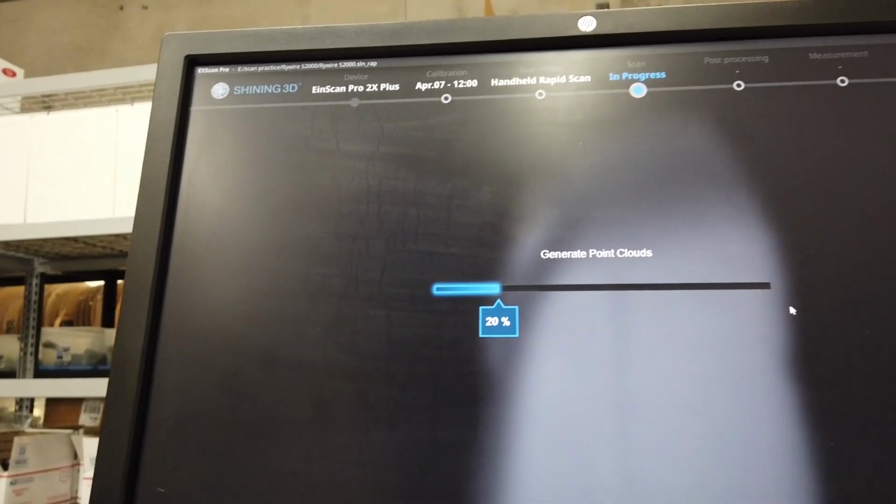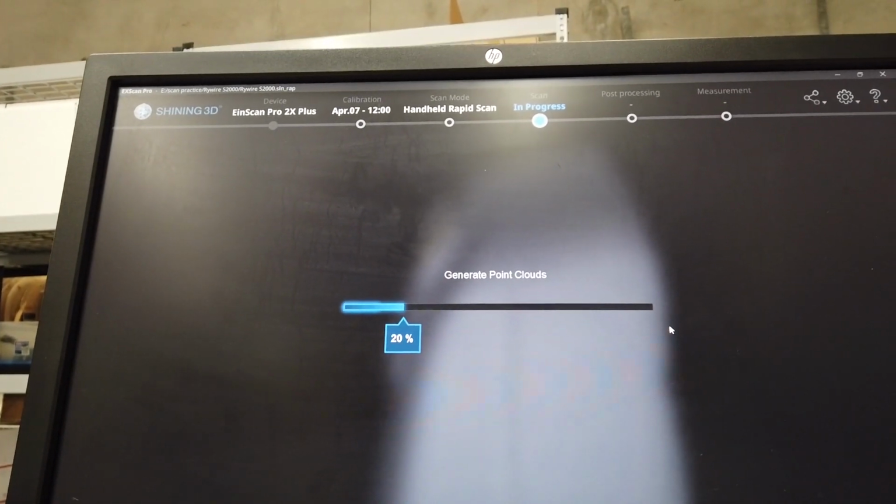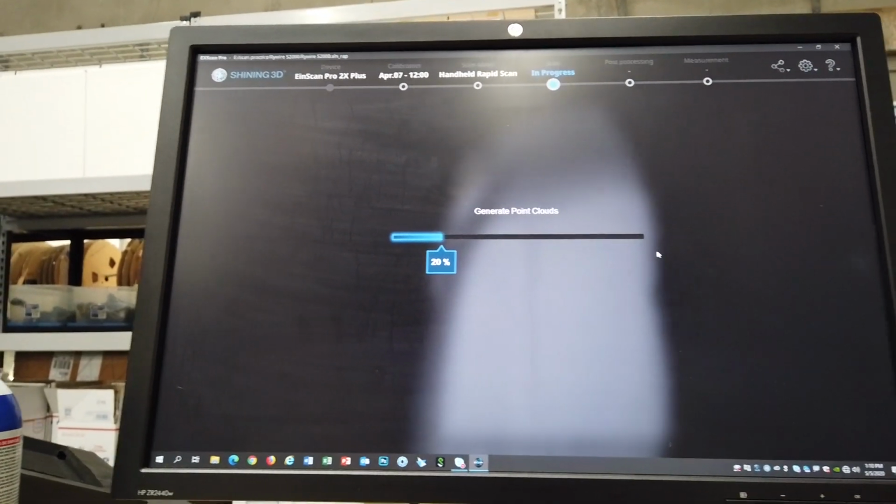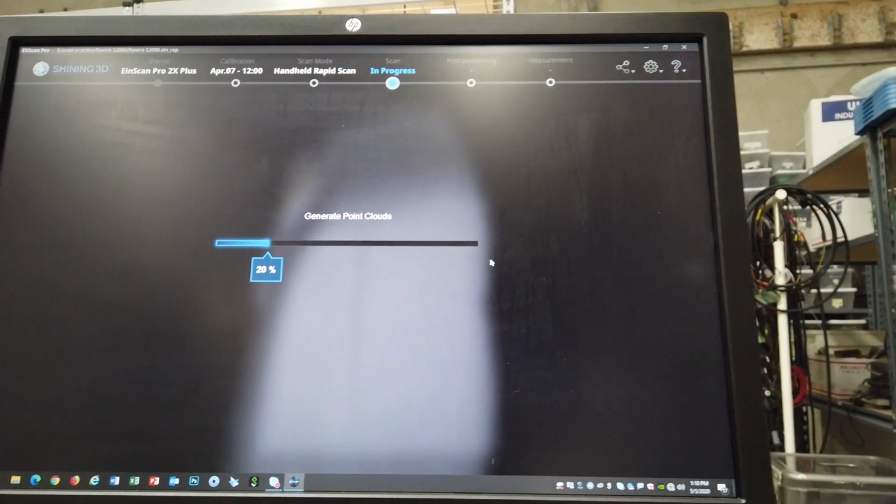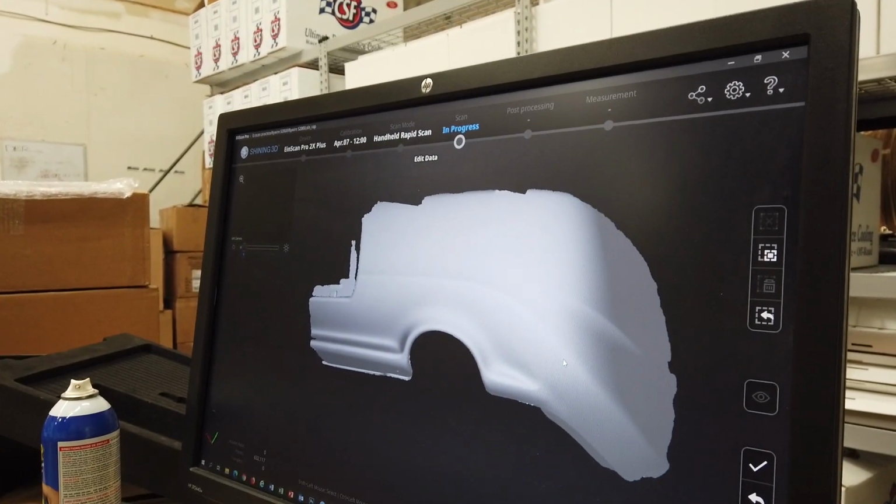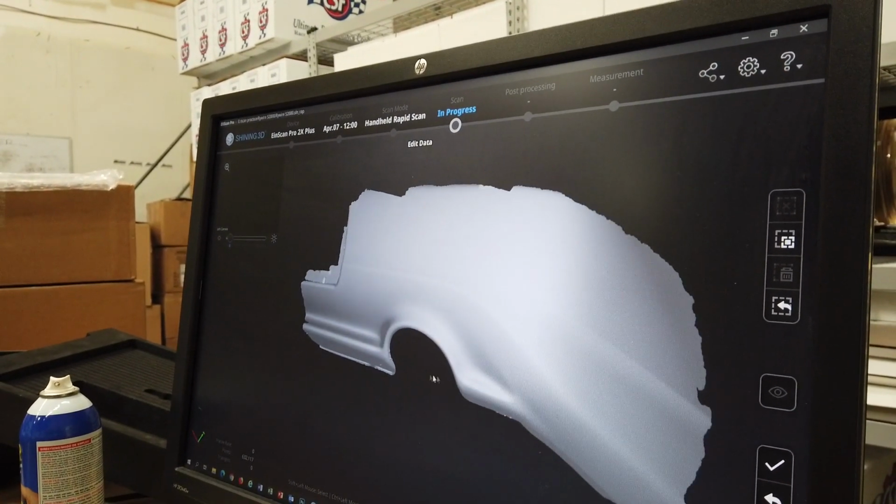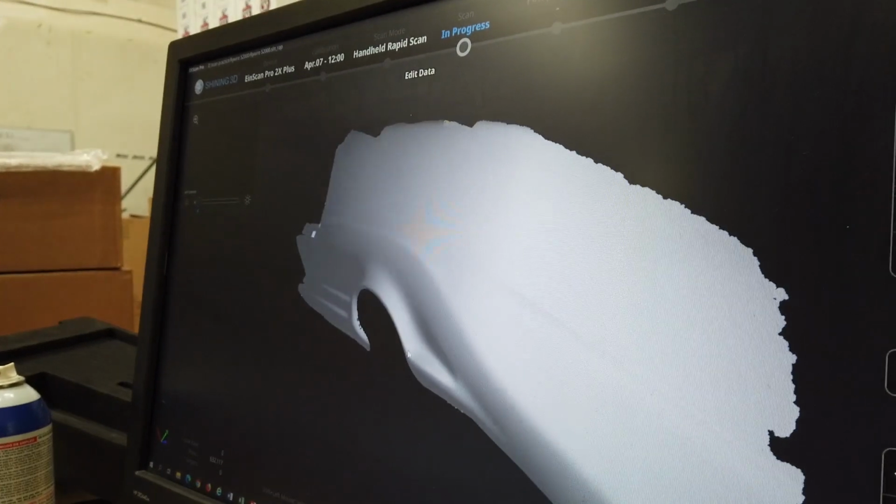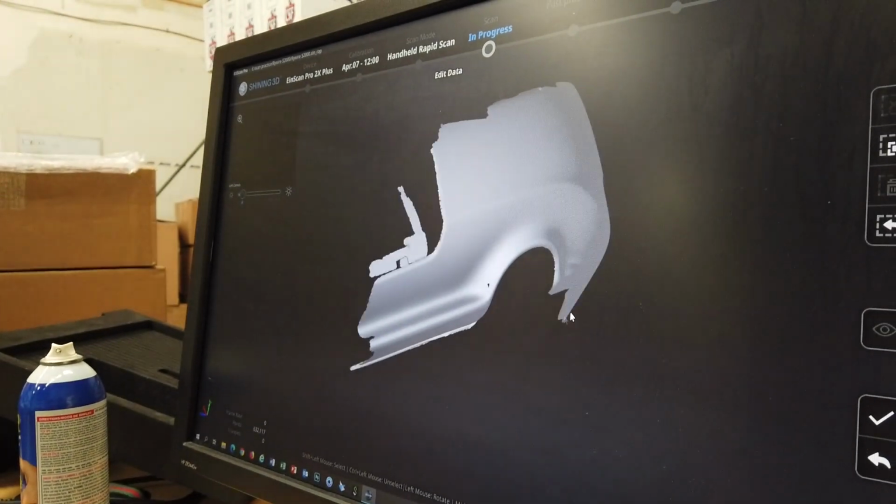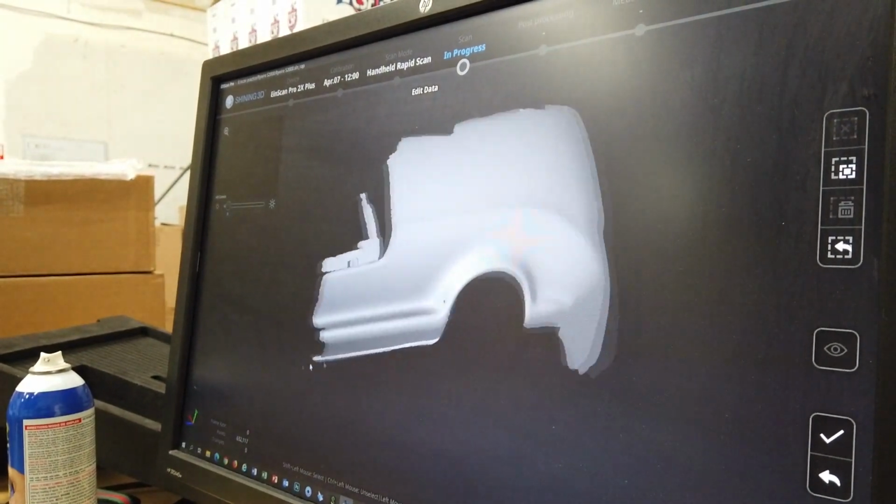So right now we are uploading and generating a point cloud, and then after the point cloud it's going to turn into a mesh. So I'll show you guys what it looks like once it's mesh. Sweet. Look at that. Exhaust pipe deletes.